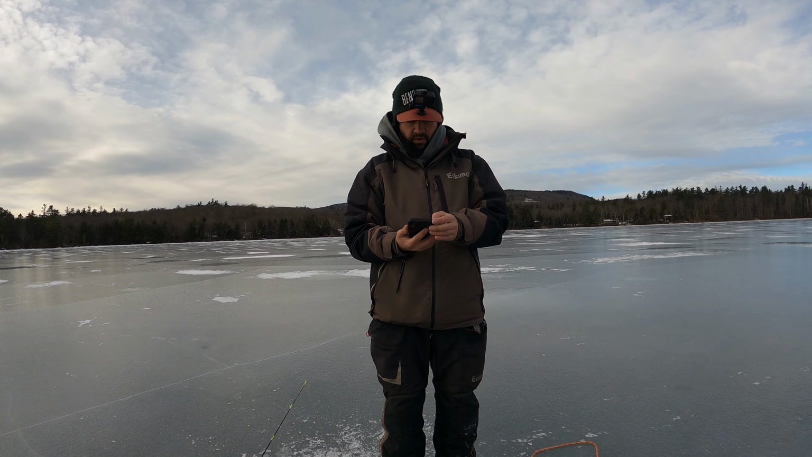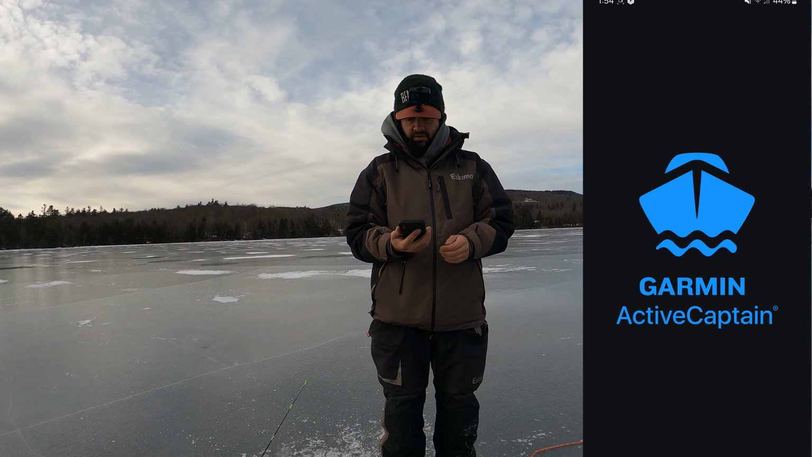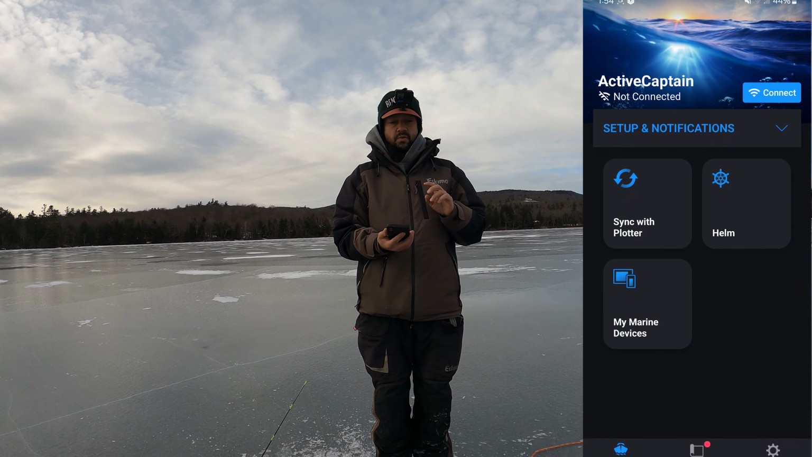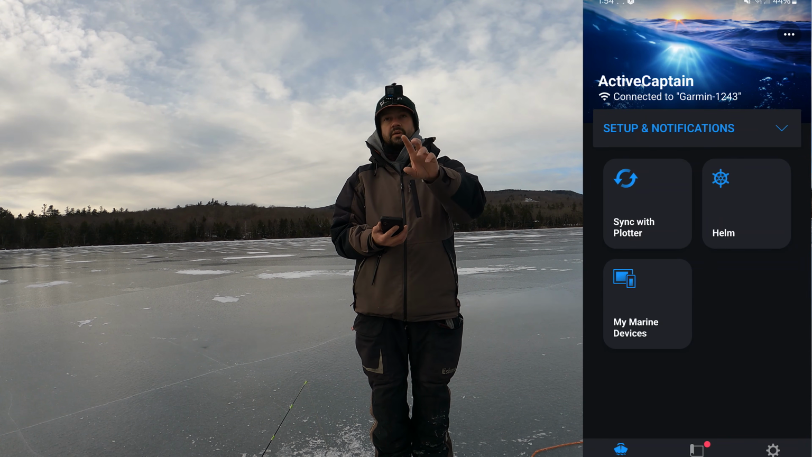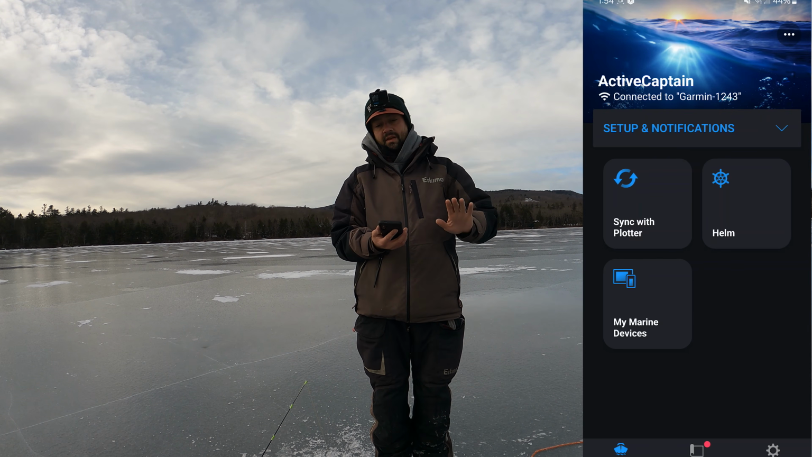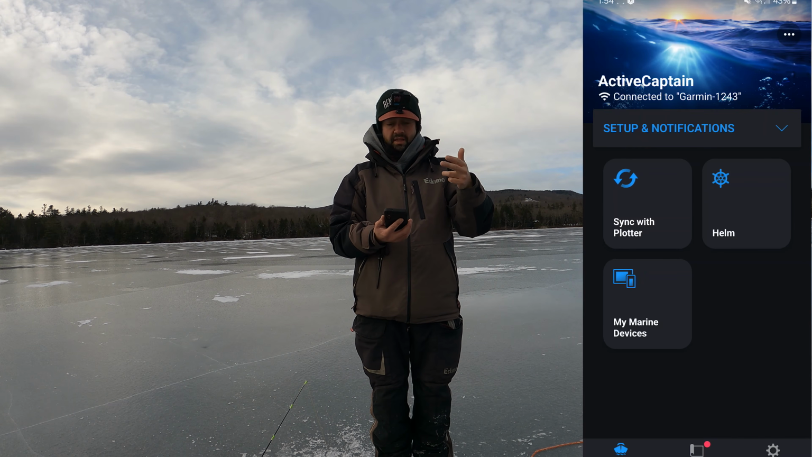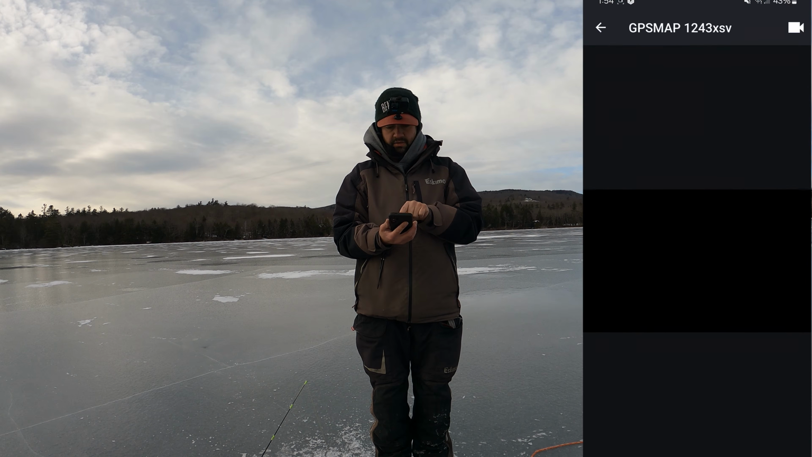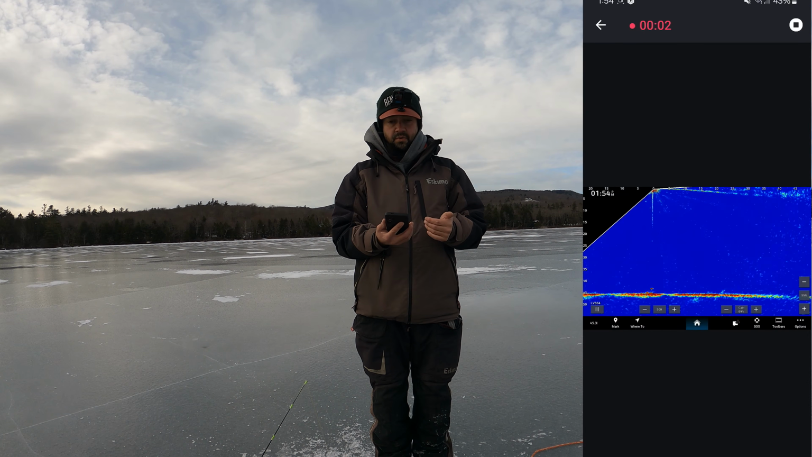You want to make sure that your Wi-Fi is on, and you need to go to your Garmin ActiveCaptain app and be synced with your device. You can't do this with Echo Map. You can only do this with the new Echo Map Ultra 2 or the list of ones beside me here. Basically the GPS map 8000 series, and I think the new 9000 series does it. Go to Helm, click that one more time, then click the top right corner, and that starts recording your screen.